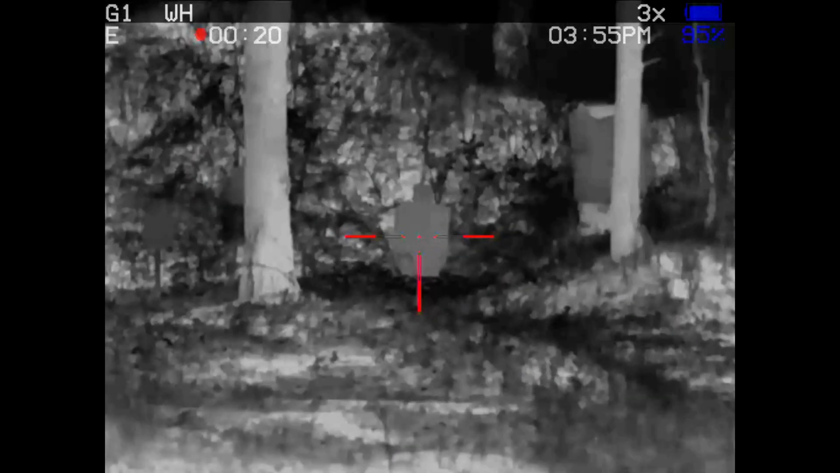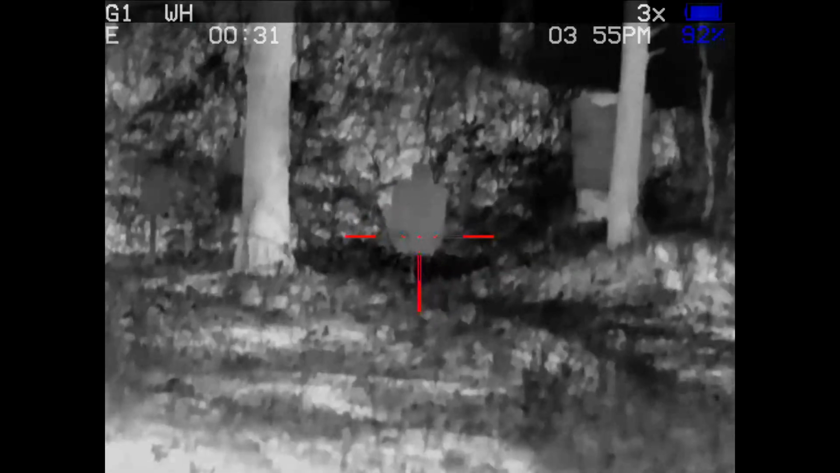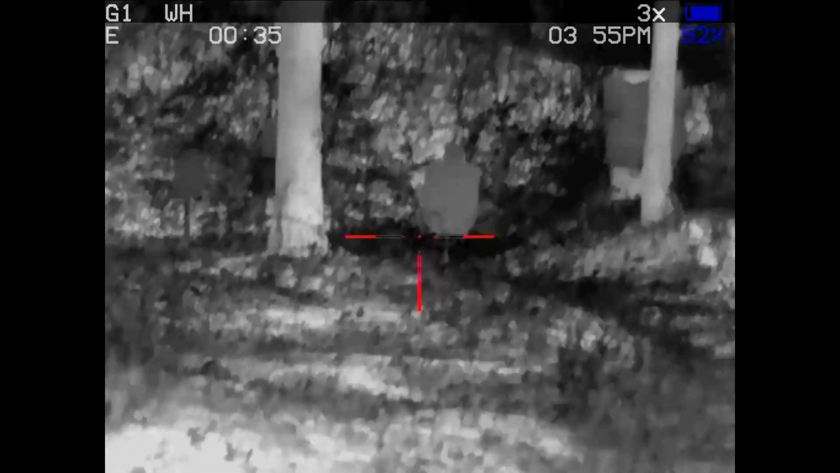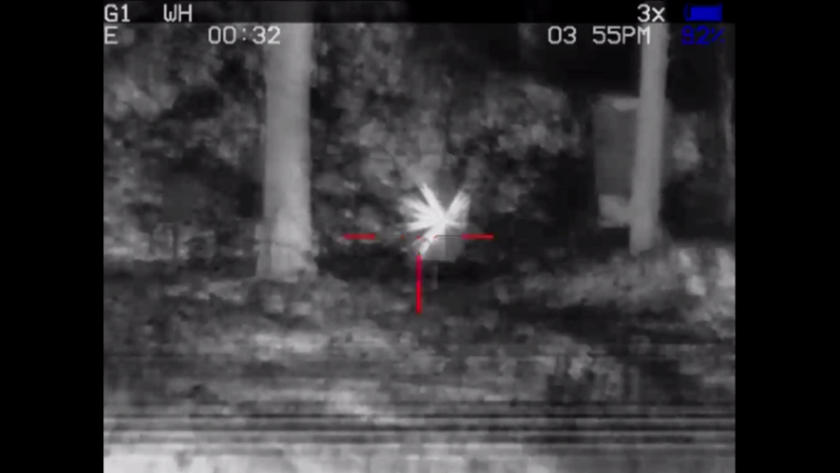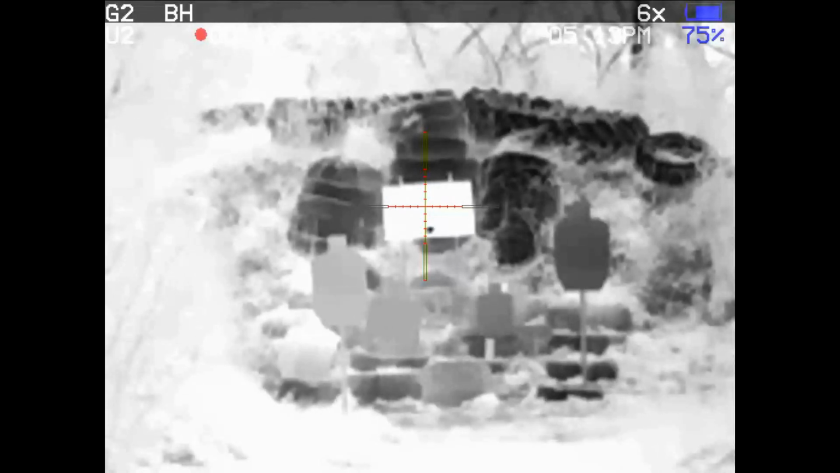The first shot connects. I'm going to move up to the head. That shot missed, so I'm probably going to be high. Definitely high, I'll get that sorted out, but check this out. Here's either the bullet in flight or just starting to impact, and then the full impact being seen here. Very impressive.